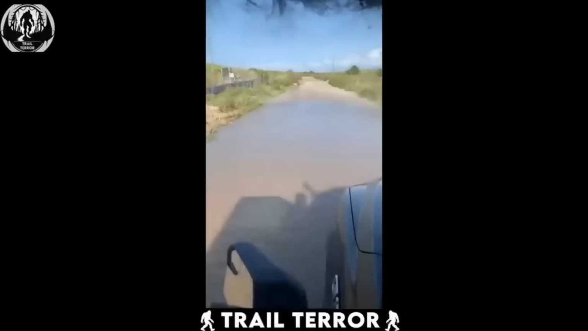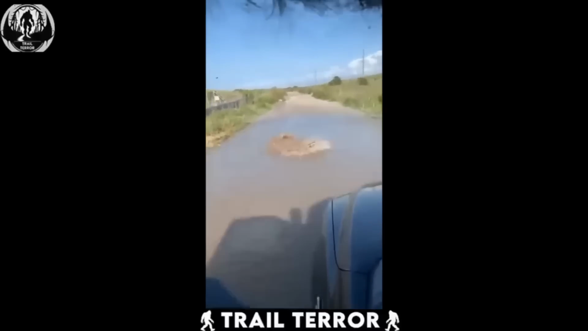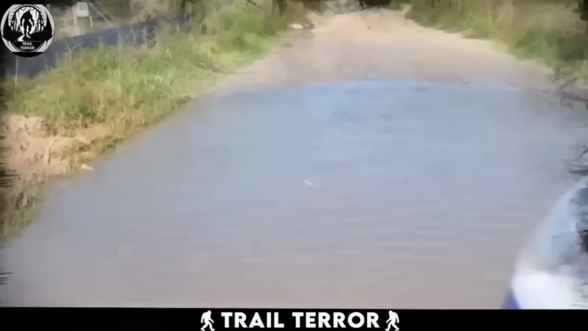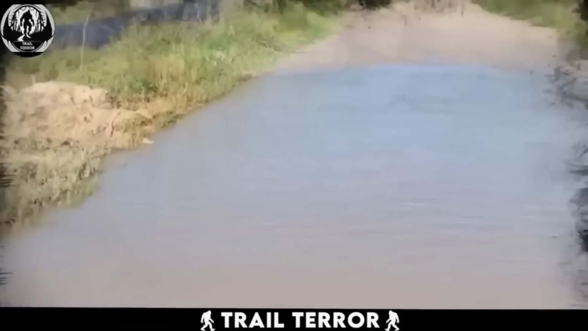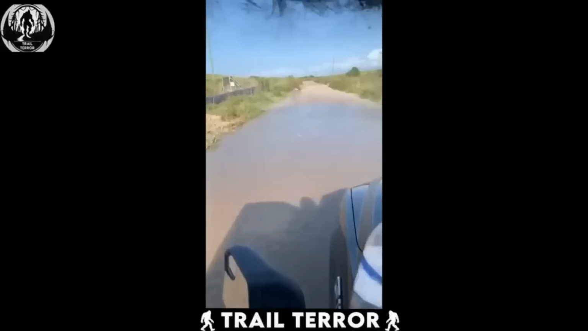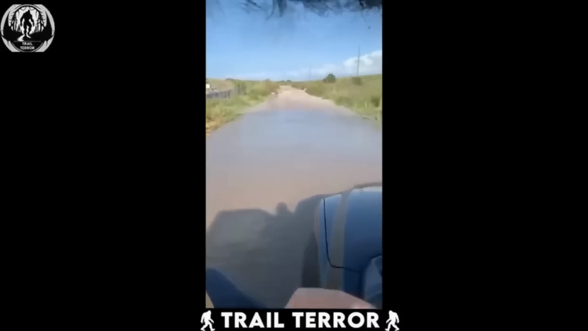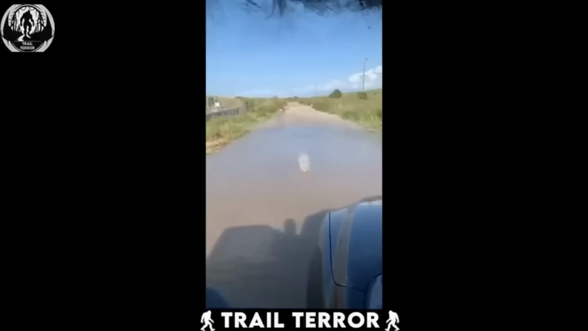This video is a chilling reminder why they say Sunshine State with a shady side in Florida. The clip, captured from a car's dashboard camera, shows a seemingly ordinary scene. A driver approaching a flooded section of the road. The driver decides to test the water's depth by tossing out an empty water bottle.